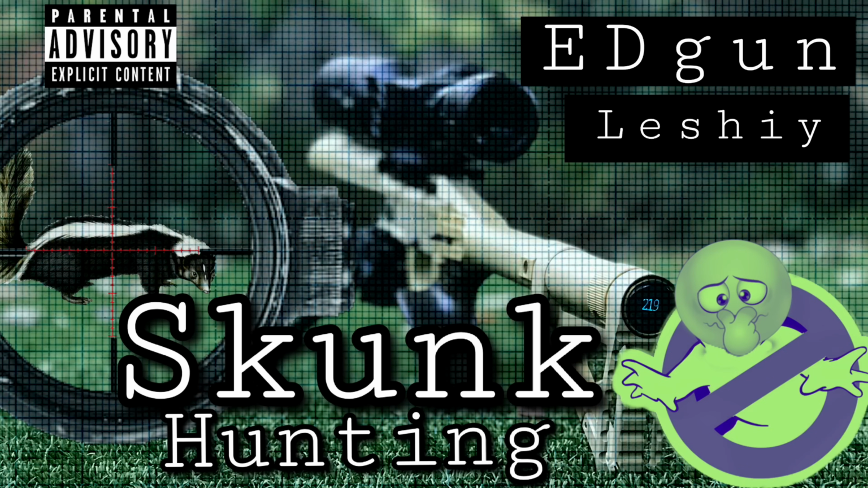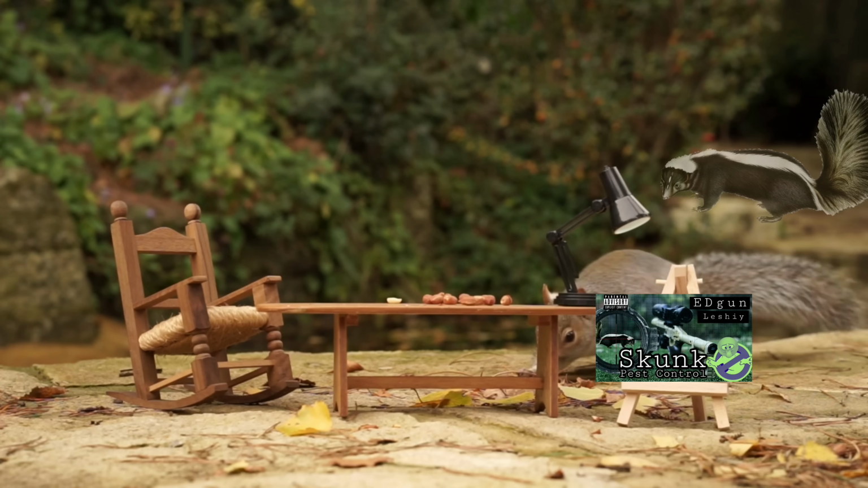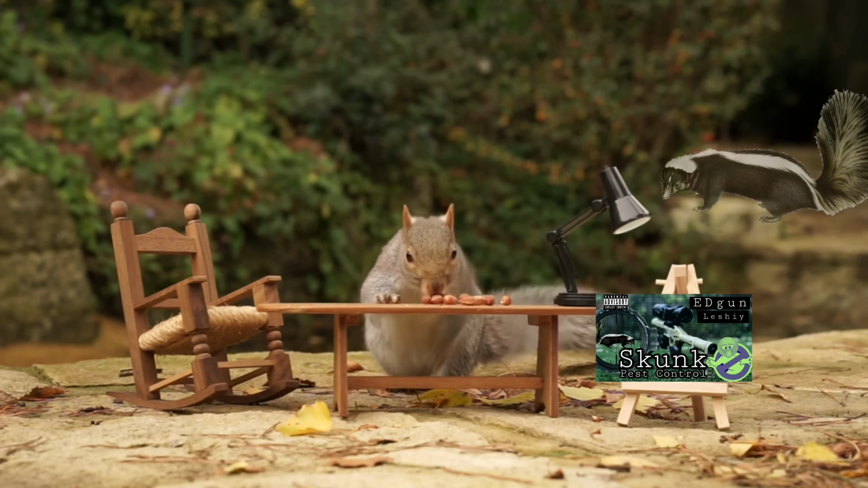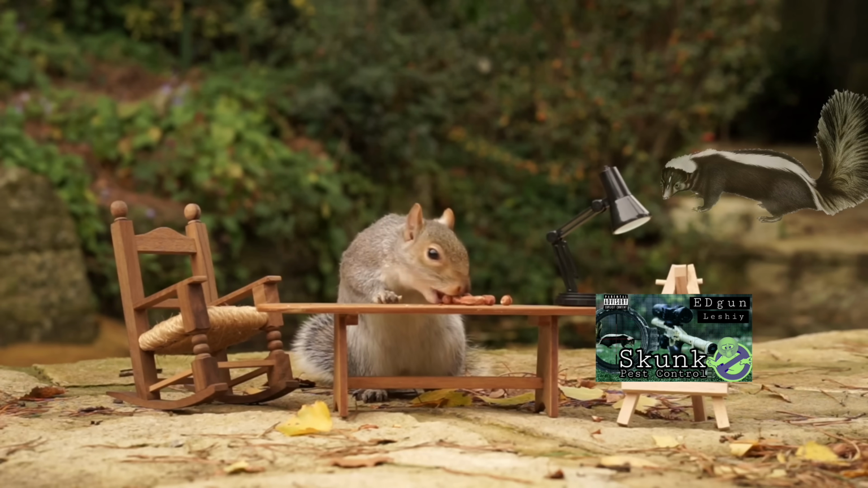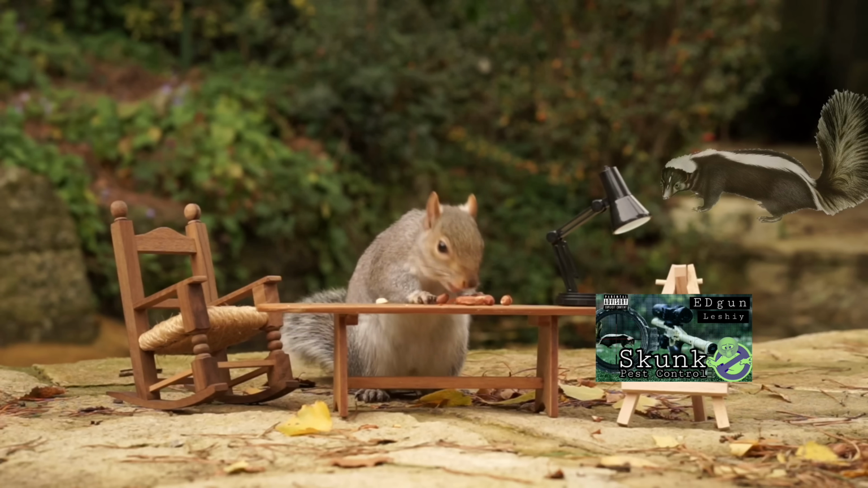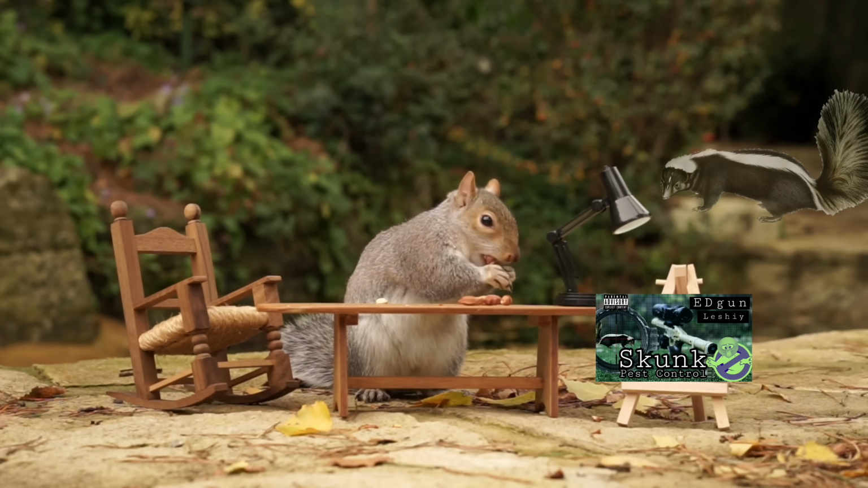EDgun Leshiy presents Skunk Pest Control. In this video, we're going to dive into shot placement on skunks to help mitigate that puff of awful that comes out of the business end. While nothing is guaranteed when shooting an animal, there is one exception to this rule. It's a headshot on a skunk. In my experience, a headshot will 100% result in them spraying everywhere.